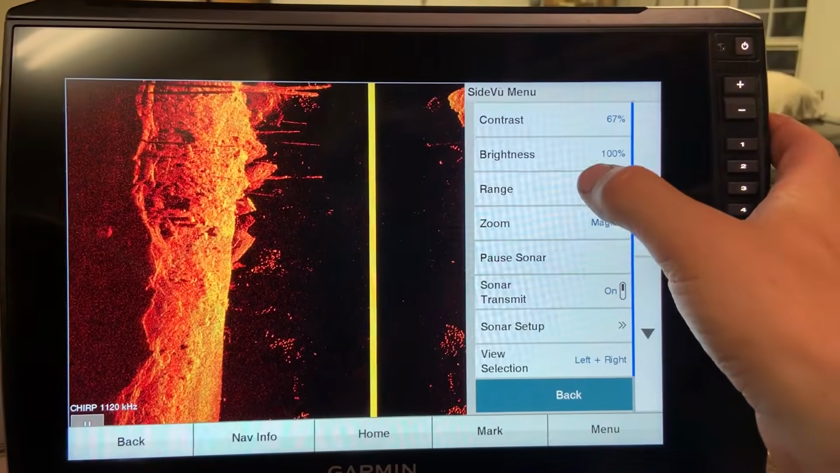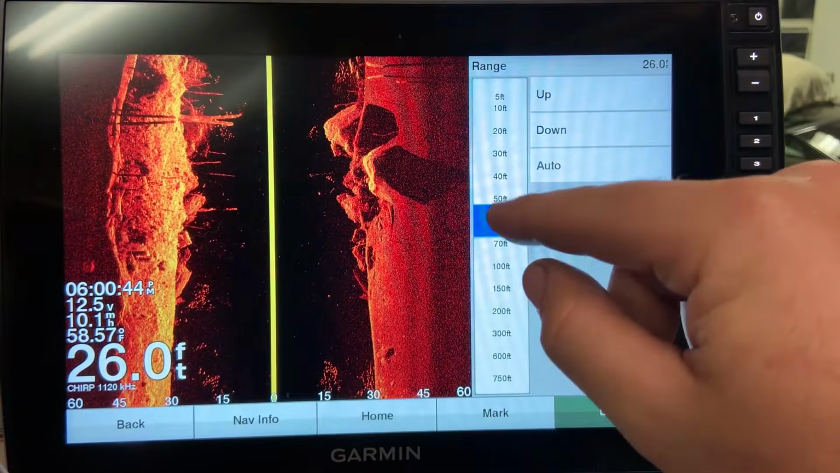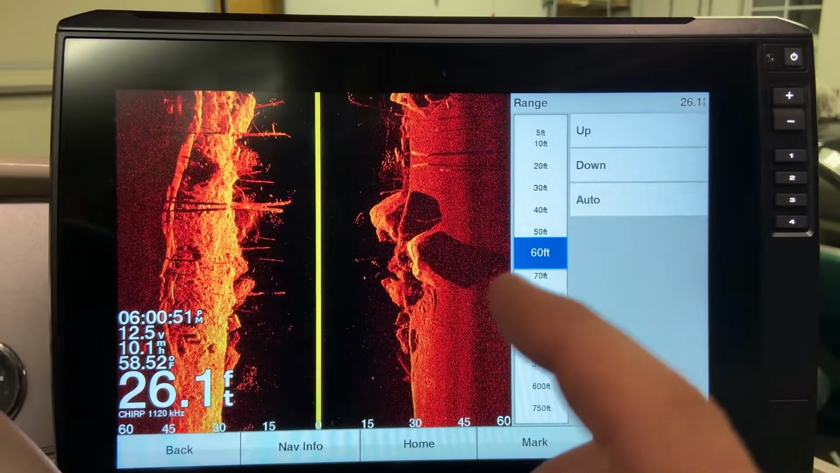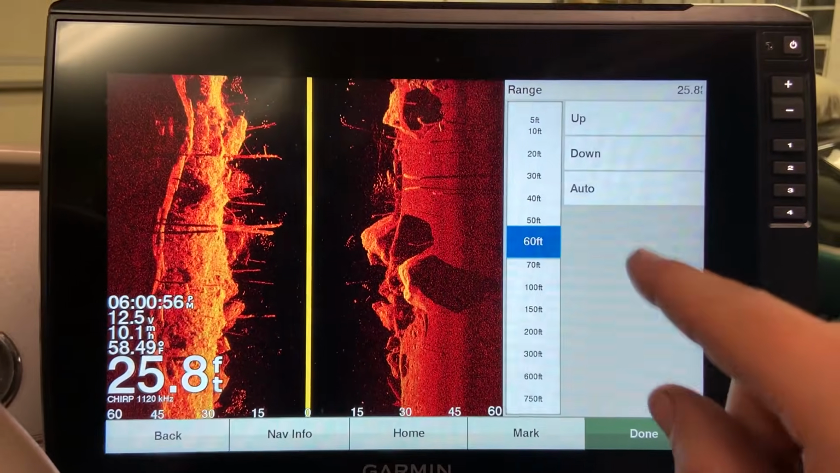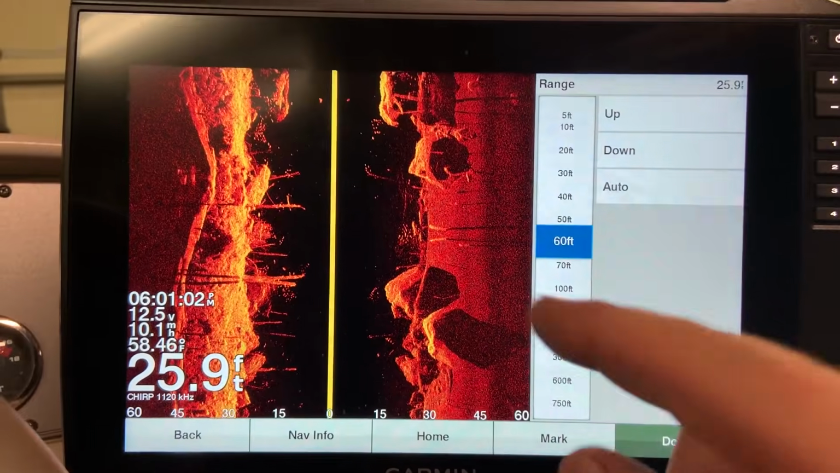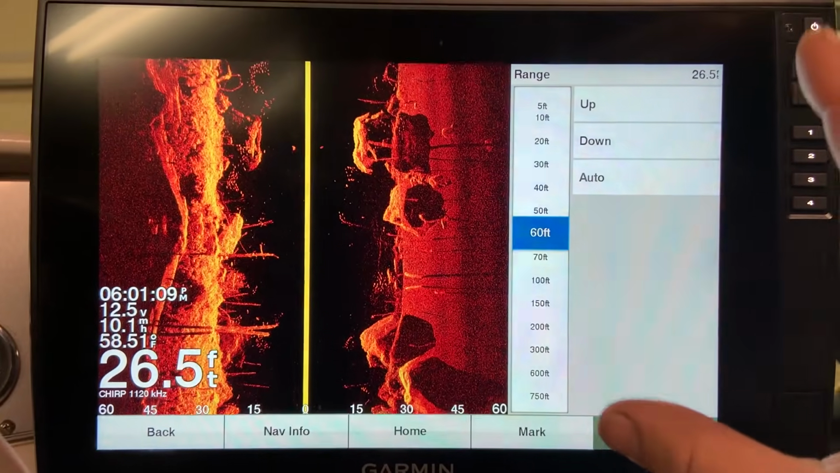Which brings us to range. Now again, with the GT54 on 1120 kilohertz, the maximum range that I will recommend is anywhere from 60 to 70 feet, and that is purely because the GT54 in 1120 kilohertz is not really going to penetrate much water past 60 feet, but this all depends again on water depth and the hardness of the bottom. Sometimes you might be able to stretch it a little bit further than that, but I find 70 feet is about the furthest it will go out.